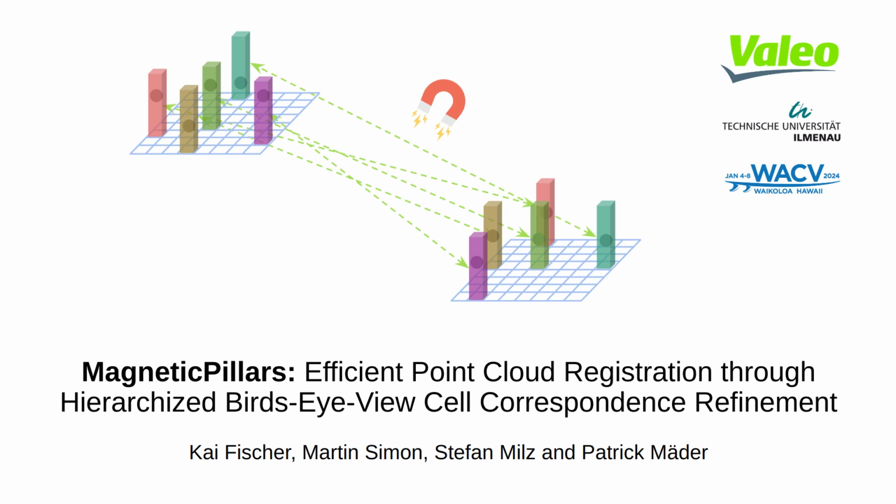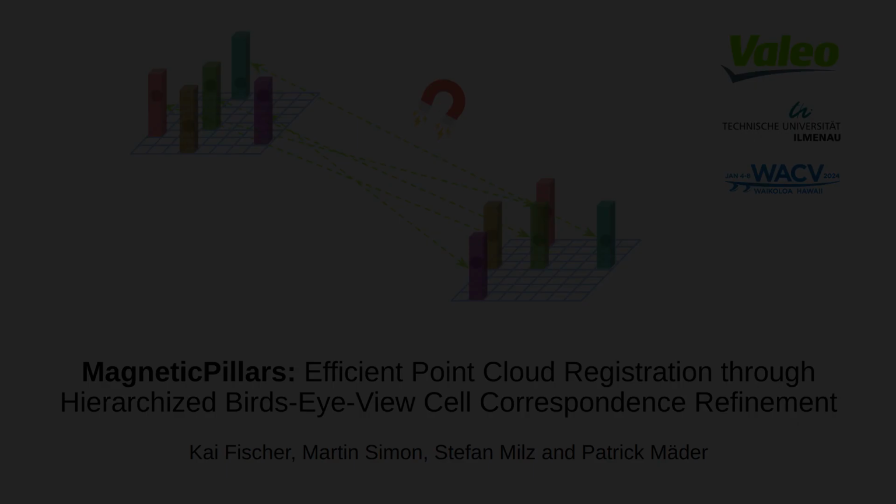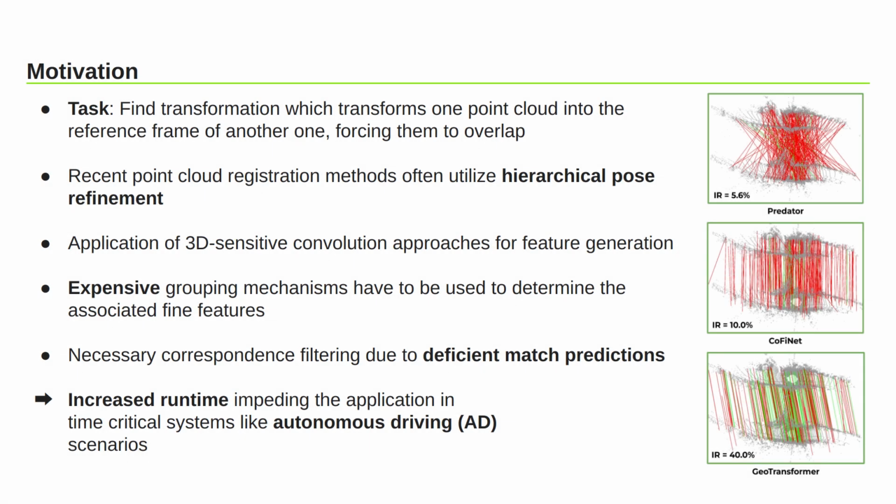First we will start with the motivation and general idea of the paper. The aim of point cloud registration is to determine a transformation matrix which transforms one point cloud into the reference frame of another cloud, forcing them to overlap.